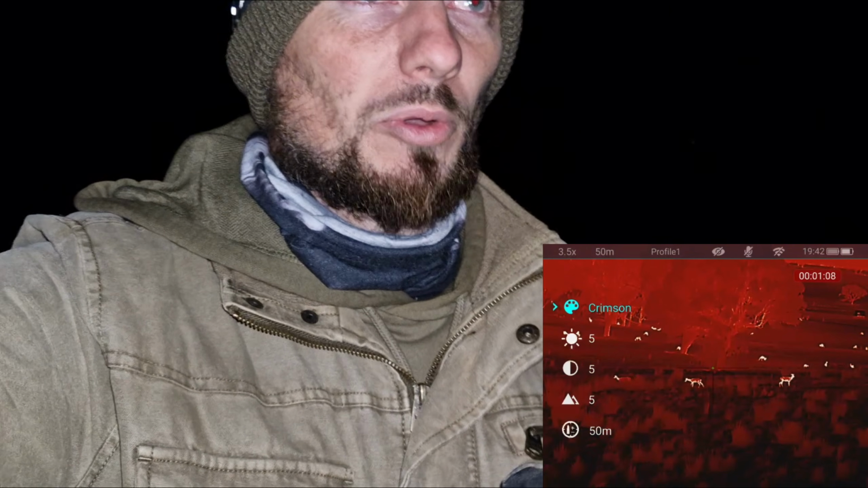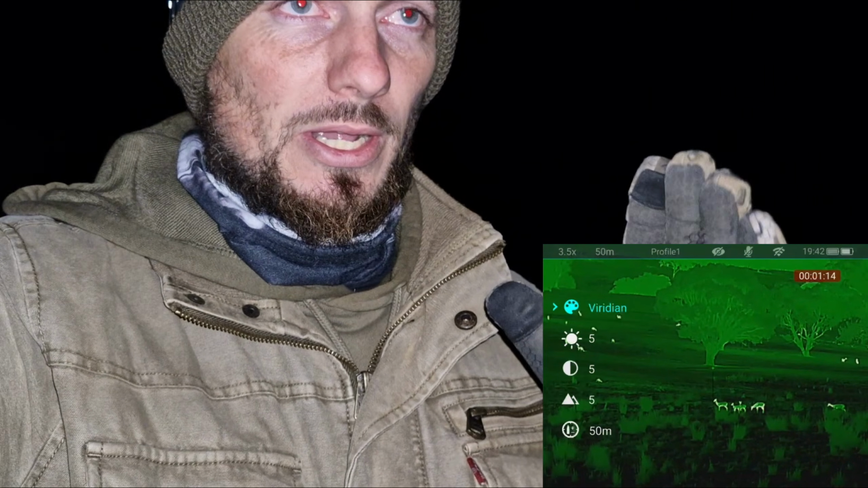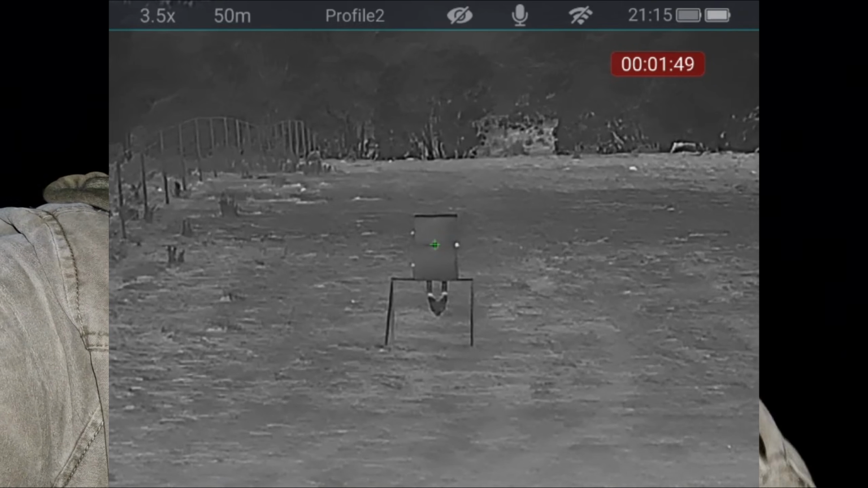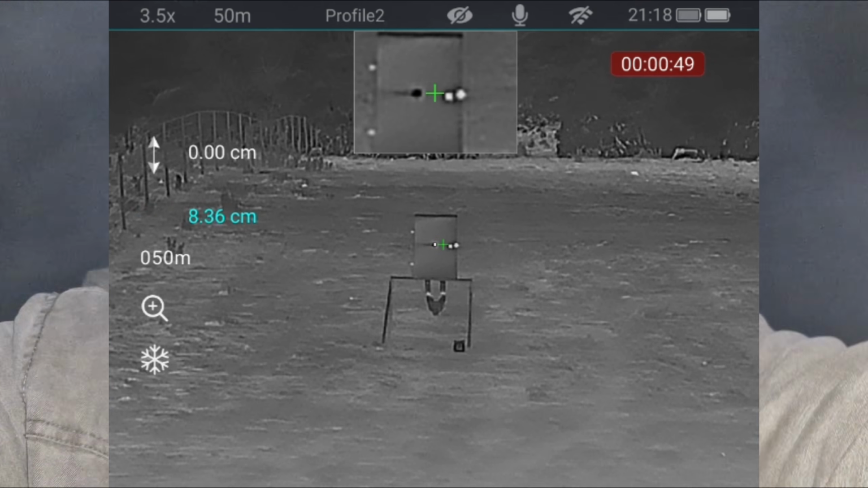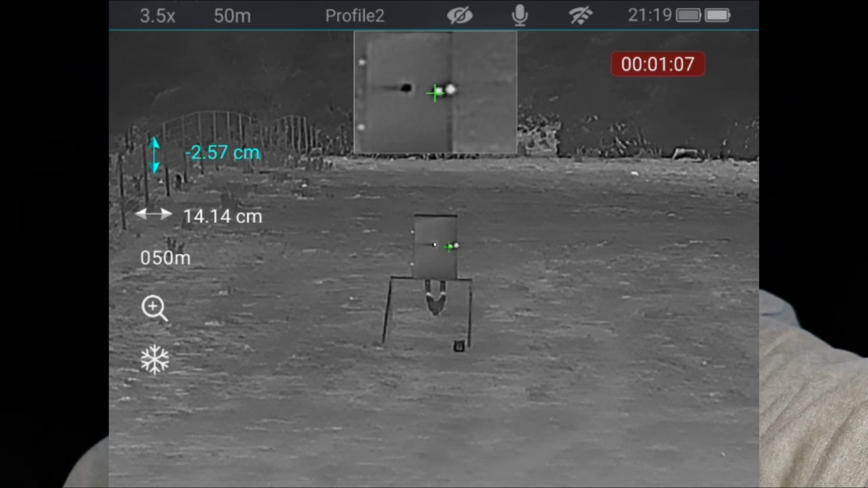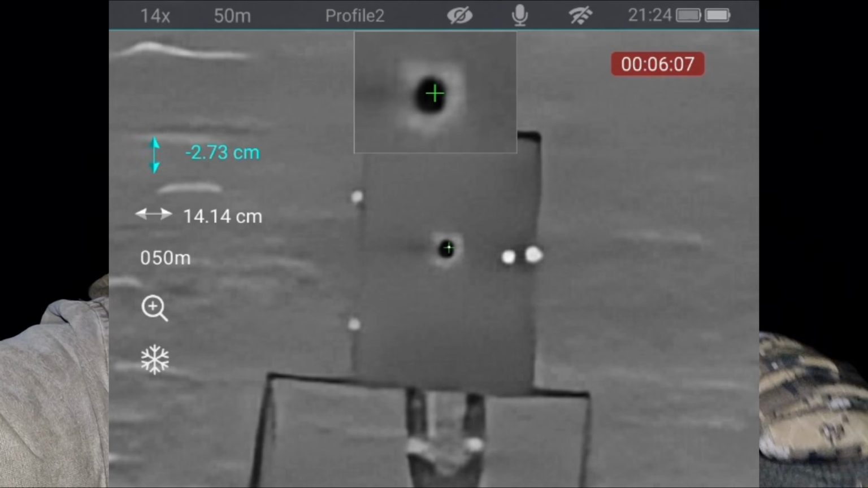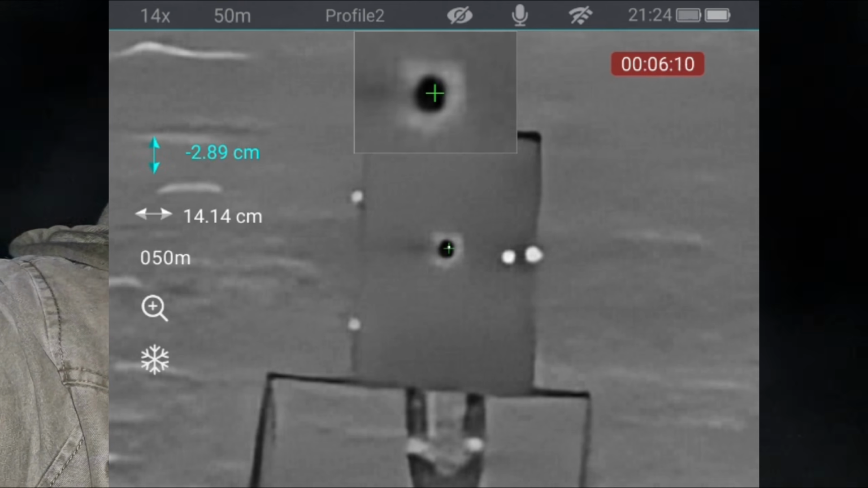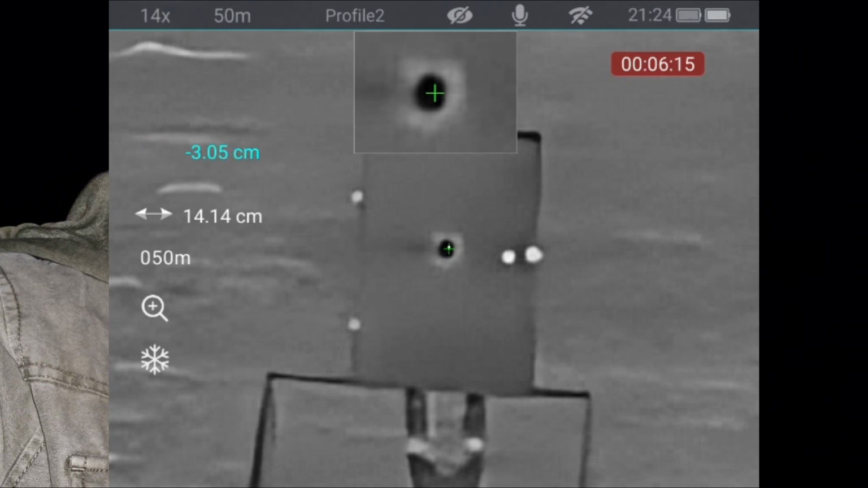I did have an issue with sighting it in, and it's going to be a bit hard to explain, but I'll put in a little bit of footage here. And I did raise this concern with Nocpix as well. So what I was doing was I used a heat patch on a target, 50 meters, took a shot, then moved using the zeroing settings inside the scope over to where the first shot hit. I've then taken a second shot, more or less on target, and I had to do this twice because when I raised the concern with Nocpix, I had to replicate it. So I've now zoomed in to the maximum magnification after freezing the screen so I could do finer adjustments.